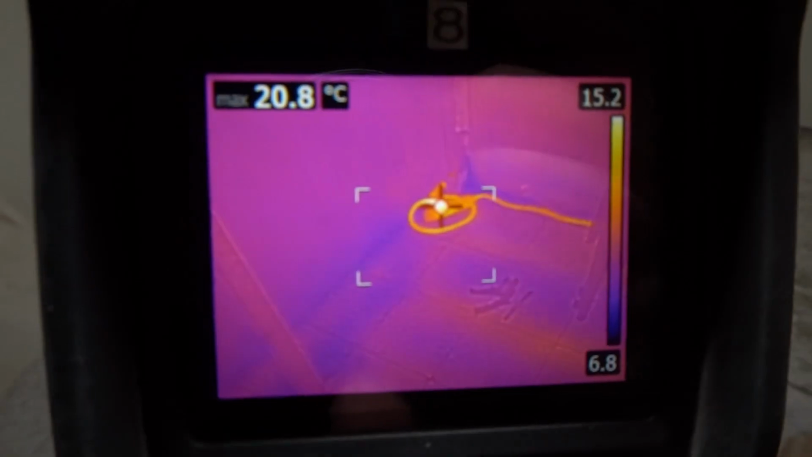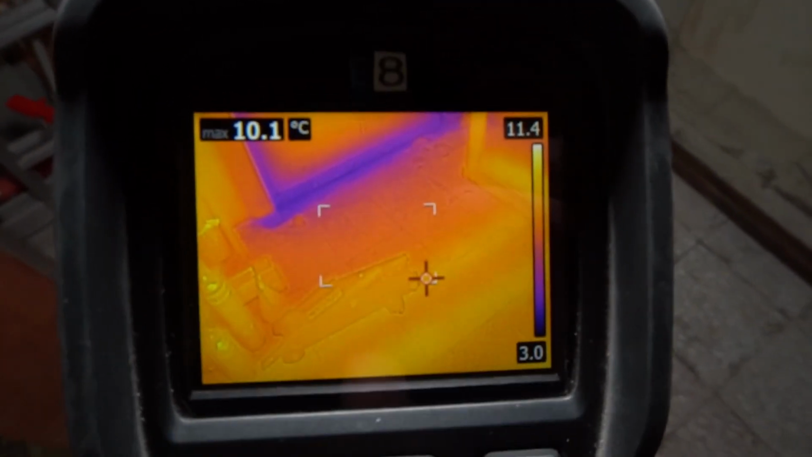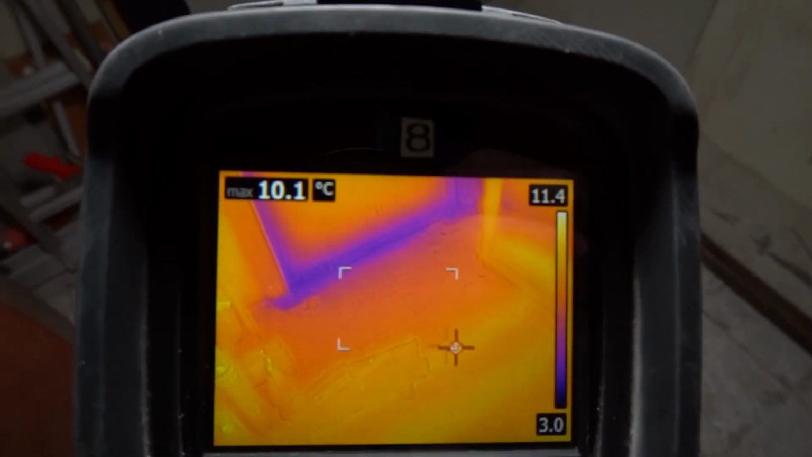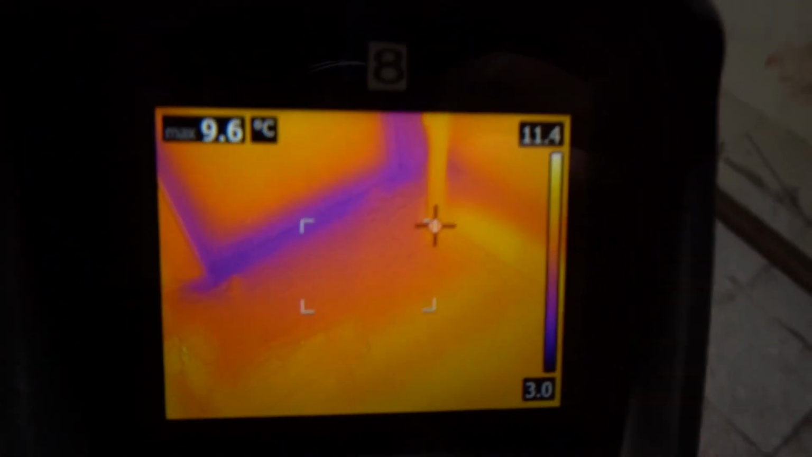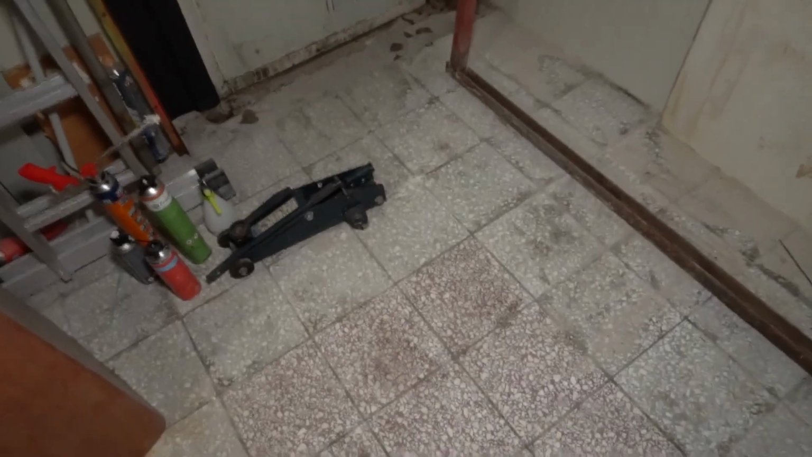And also there is one heating wire coming out, going to this end. This is turning right before the doors, so it's like a meter from the walls.